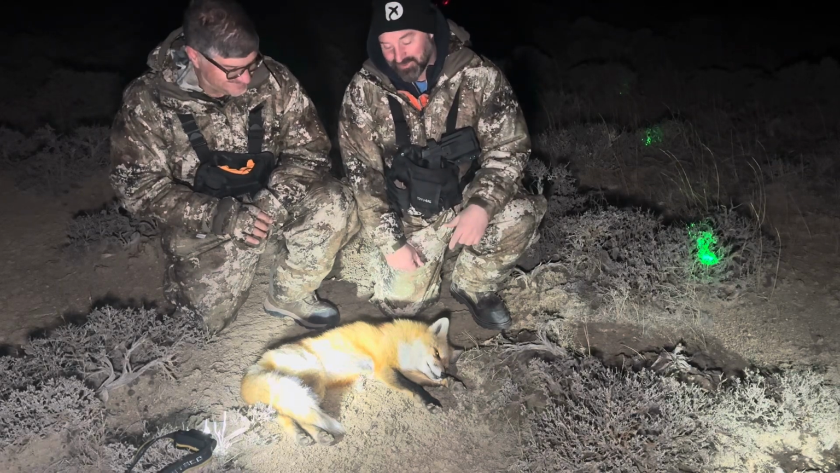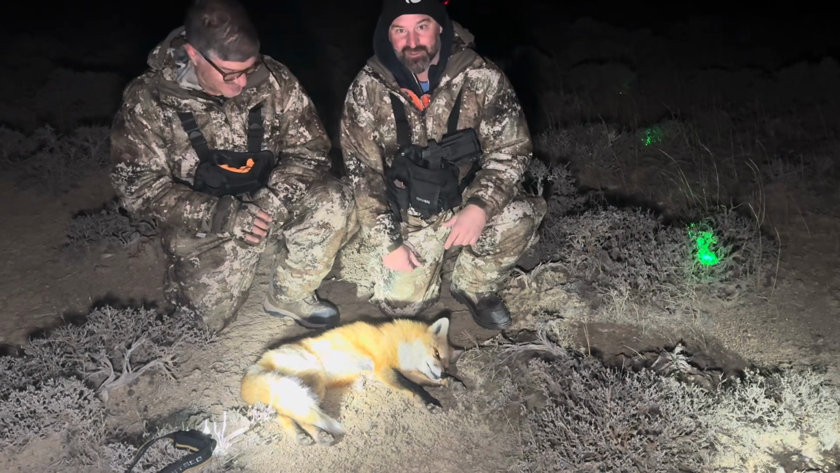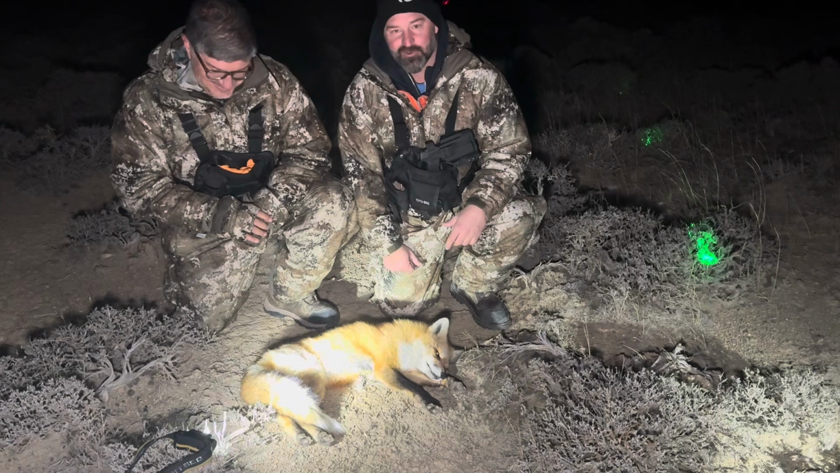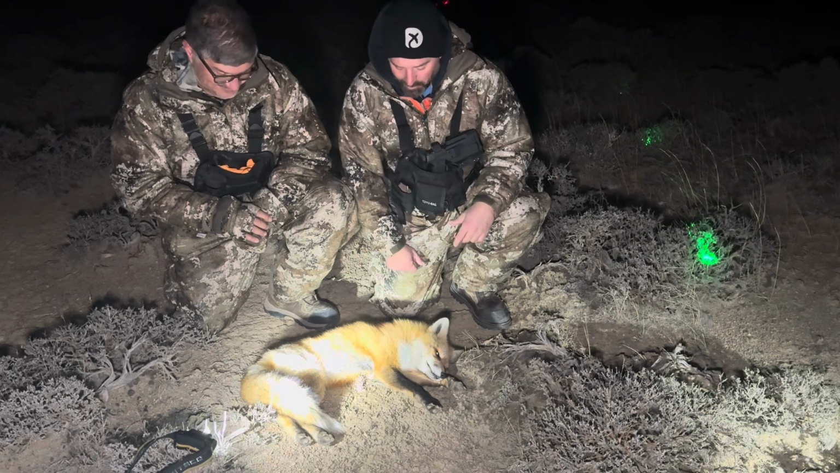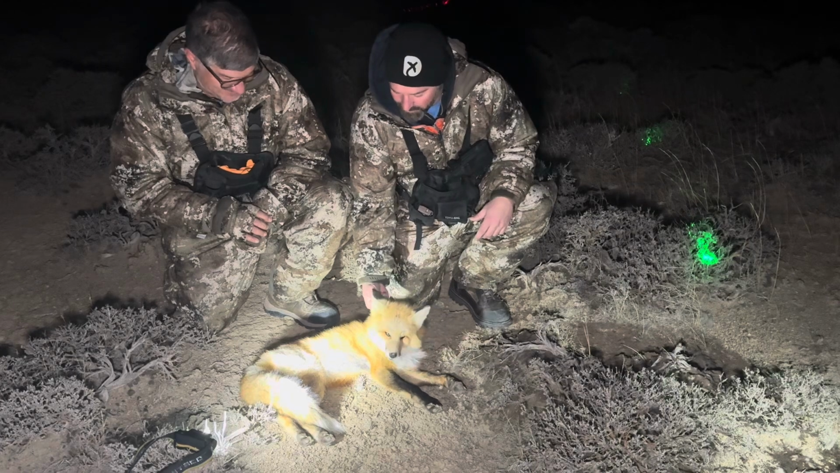So we both shot at this one, and the other one ran, and you'll see in the video that we missed the other shot. We each took a shot at the one running off, but should have had a double, but pretty dang cool. Matt, this is your first red fox?